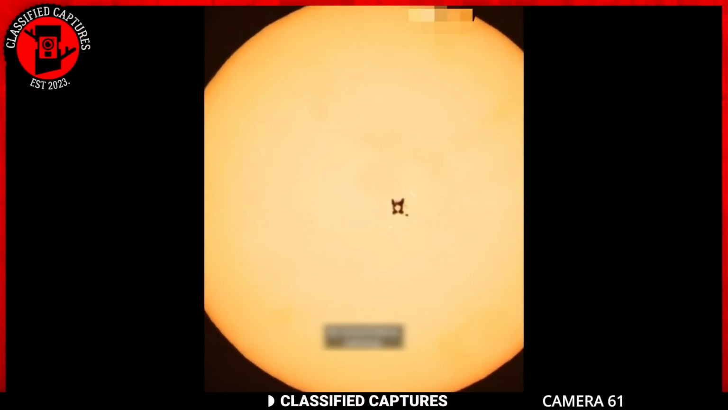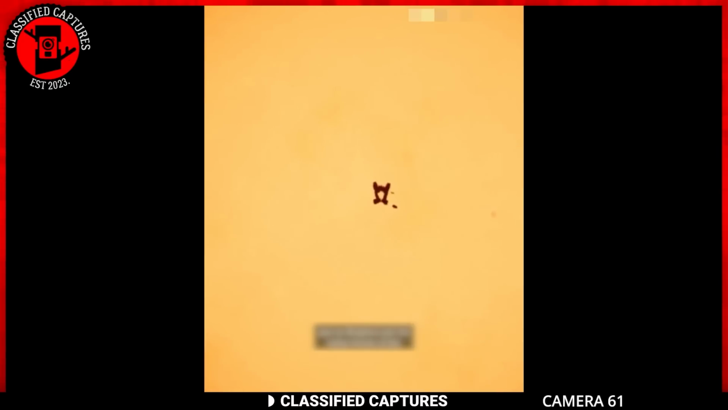What you're looking at is footage of a celestial body taken by an amateur astronomer. In the video, there's an oddly shaped object floating across its surface. The astronomer described it as a gigantic object, but even he had no idea what it could be.